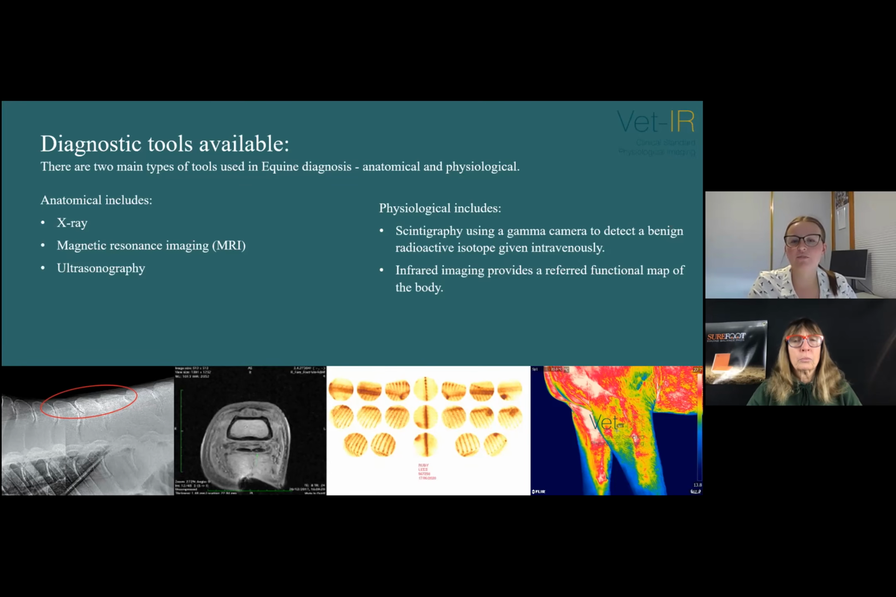So the radioactive isotope travels to the bone, and abnormal uptake is detected as a hot or cold spot. Uptake of the isotope actually helps pinpoint the site of injury or problem. And then you have your infrared imaging. So this provides a referred functional map of the body, structure, function, abnormality associated with these conditions, such as trauma, acute chronic conditions will all change the underlying circulatory activity and blood flow.